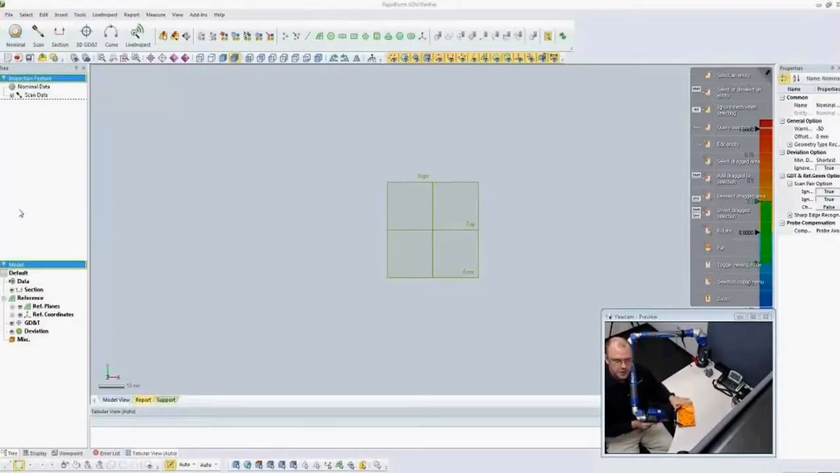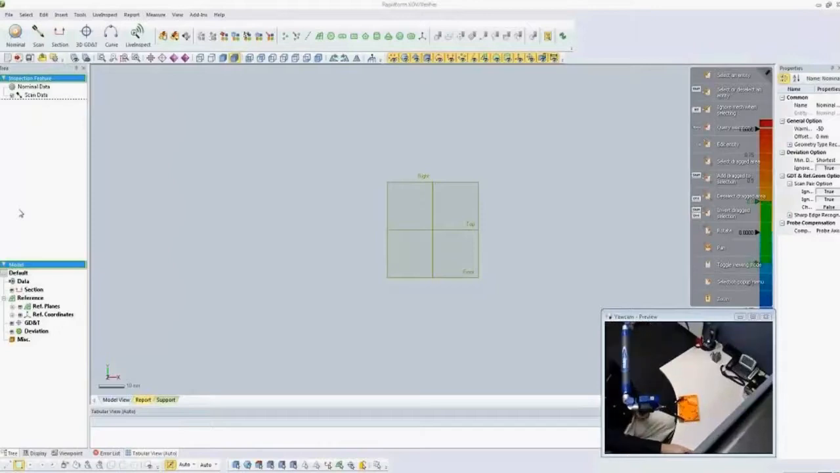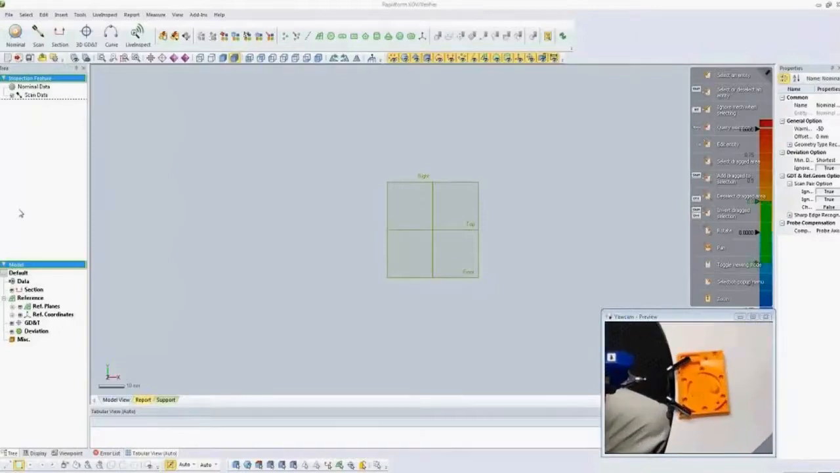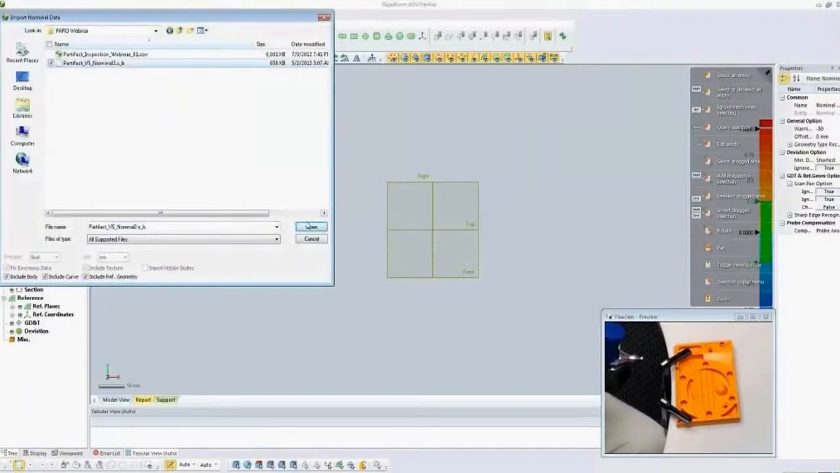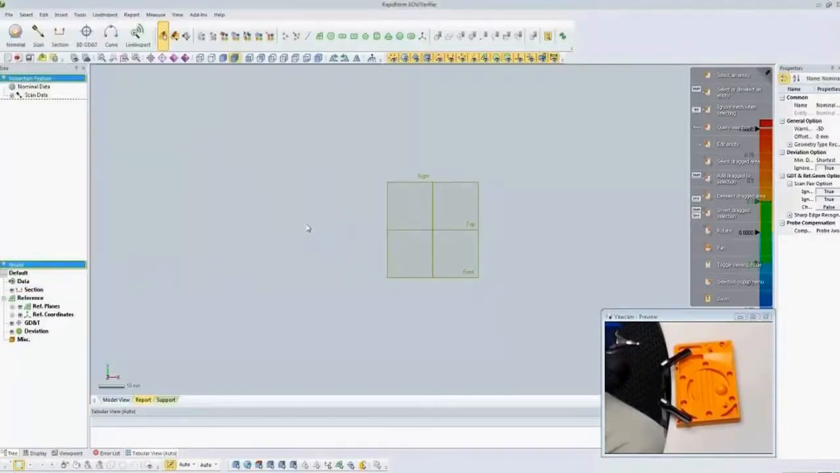The training part that we will ship with every copy of XOV. This is something that we're calling the Rapidform artifact. So we're going to zoom the camera in on the part so you can get a good look at what we're using for probing. And then we have the XOV application here on screen. So on screen, we're going to go ahead and import a nominal file for our physical part.